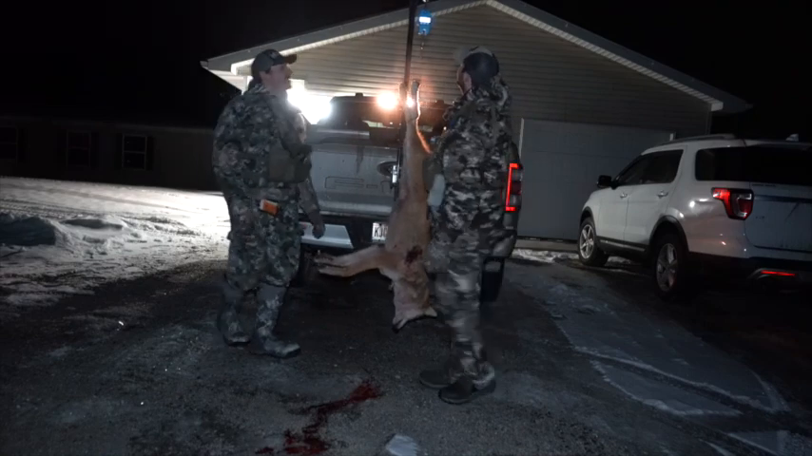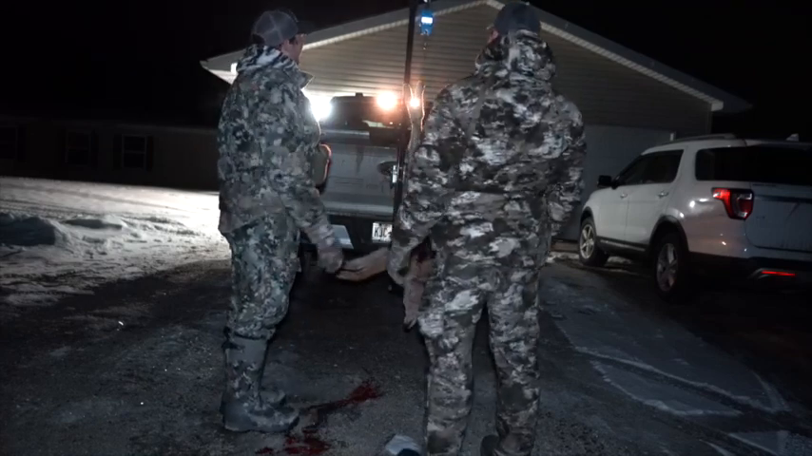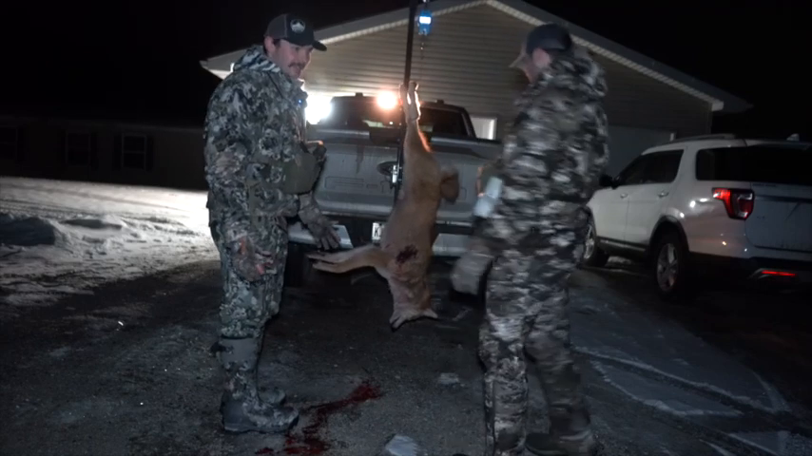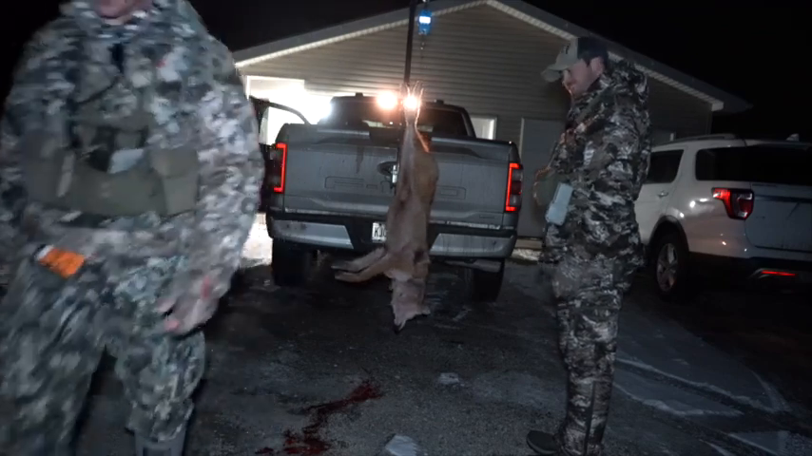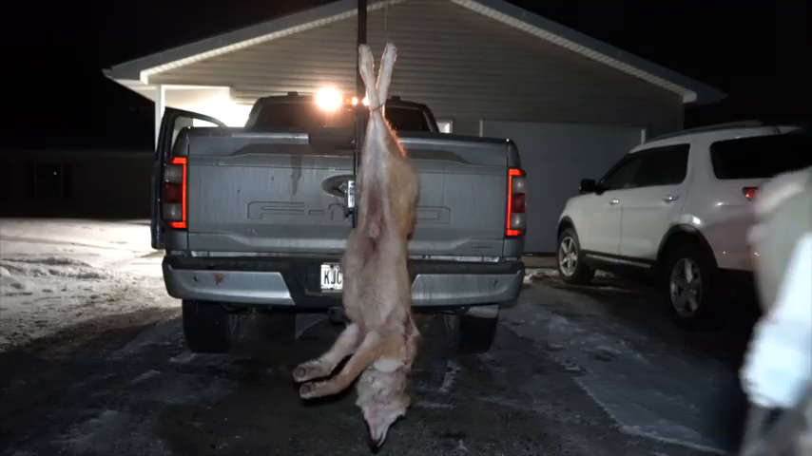I guess he's off the ground. 47-2. It's a new record. No, new record, you know, if he had all his blood in there. Yeah, say there's about 3 pounds of blood in the truck bed. Let's see if we can get this to focus. There you go. Oh, you can see that. 47-2. See, we don't lie. I don't know how to turn this light back on. It's just a button on the side. I thought for sure he had chains. I knew he was big though. It's close.